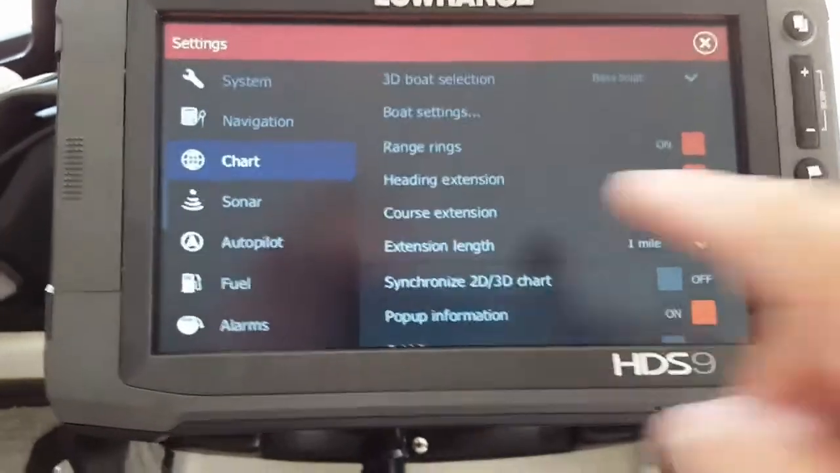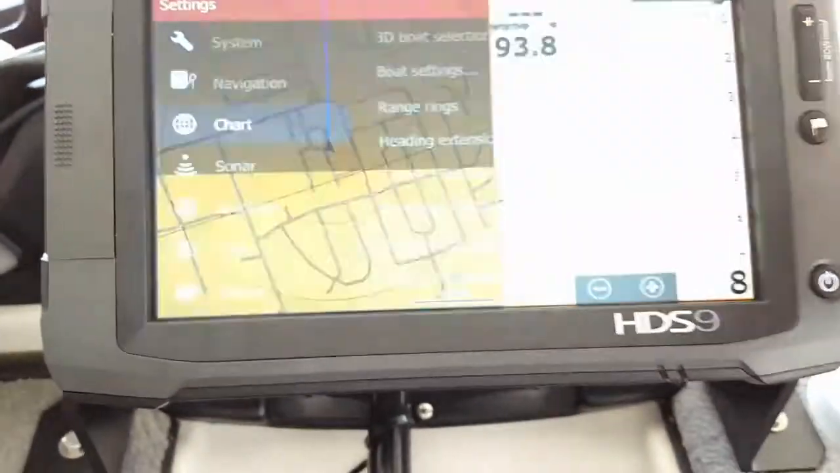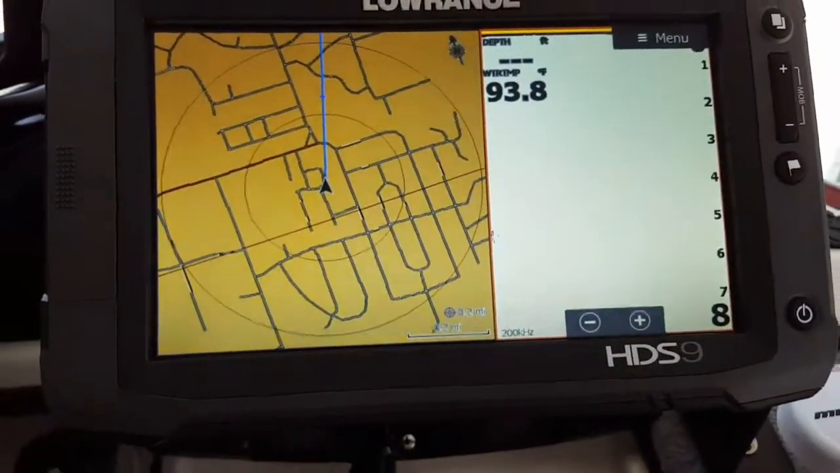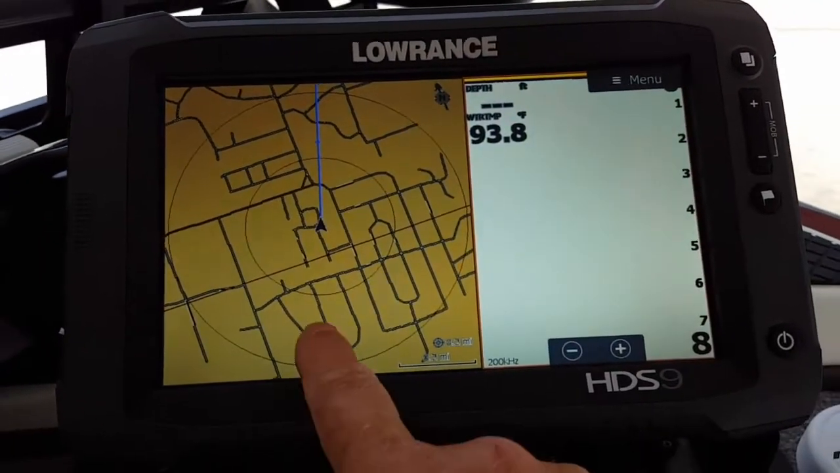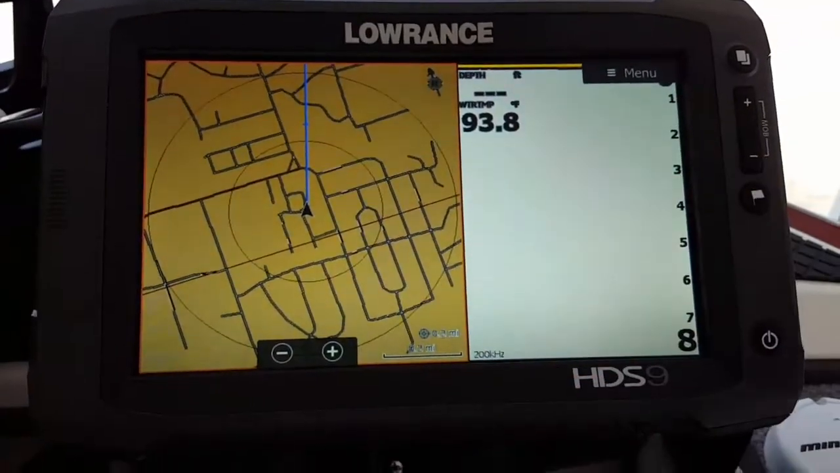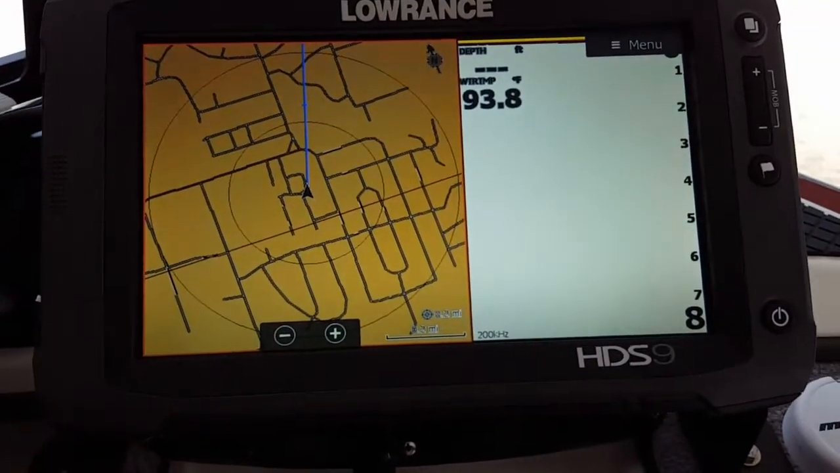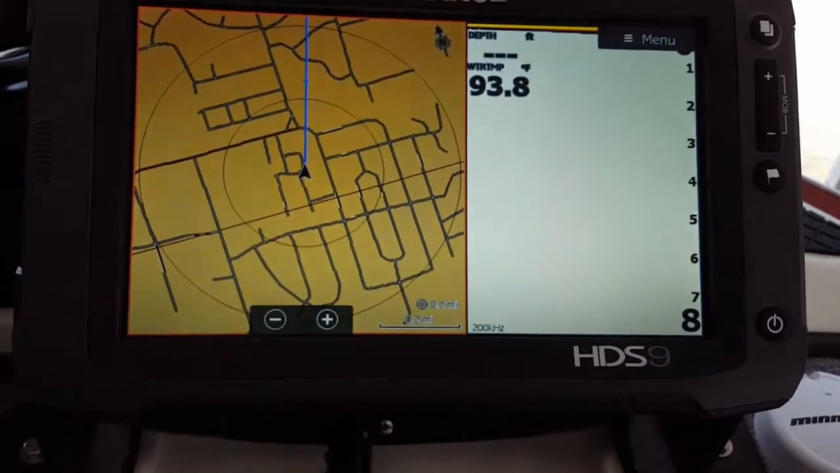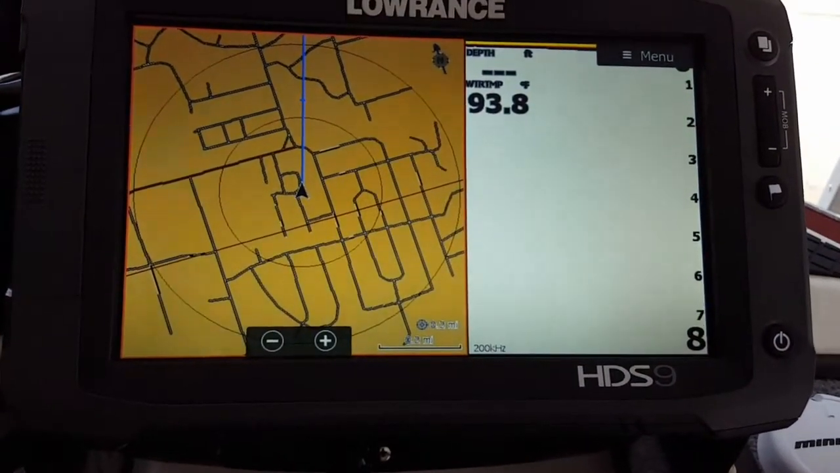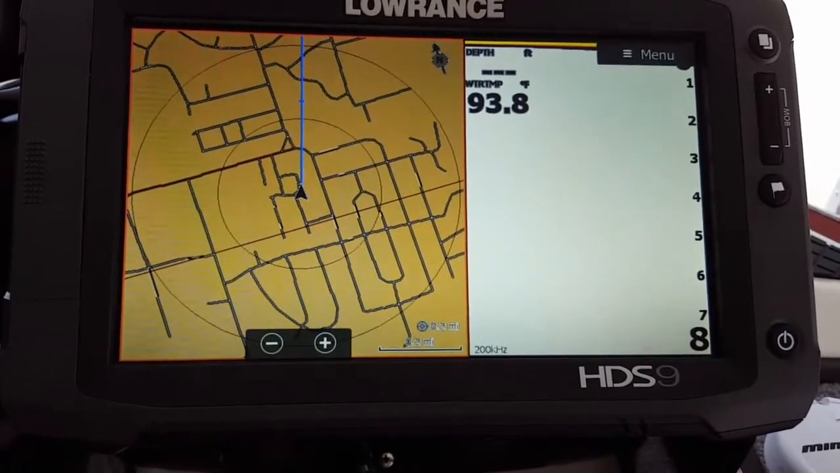So I just hope that kind of helps everybody, and you can kind of get a generalized idea of what I'm doing. You can see here where I've got depth set here, and I got water temperature set there. And then when I'm running, you can see how my settings are over here on the GPS. You can overlay these settings up here if you want. But that's the way that I'm running this on this 9 in the front.